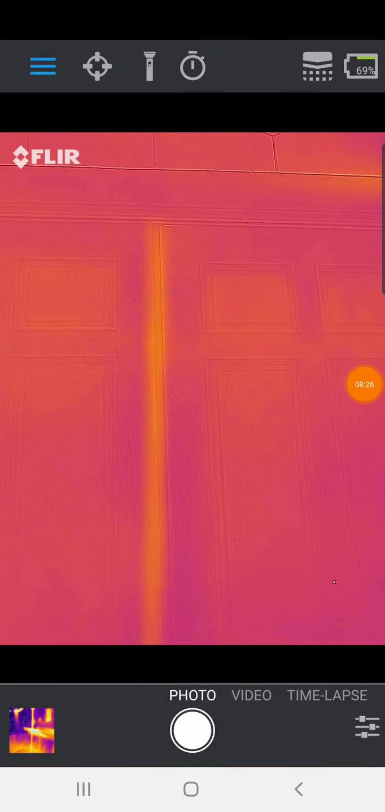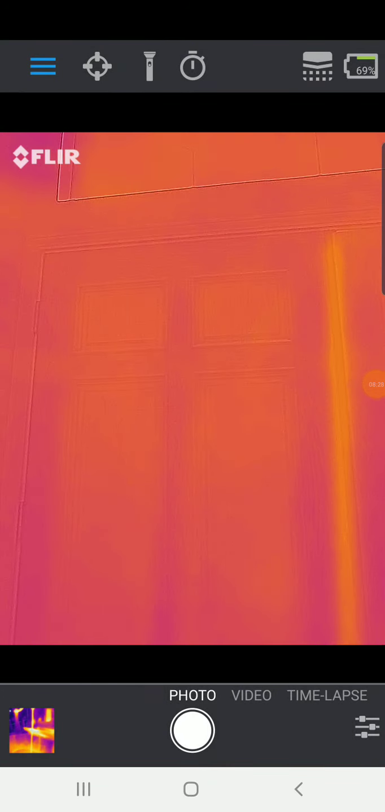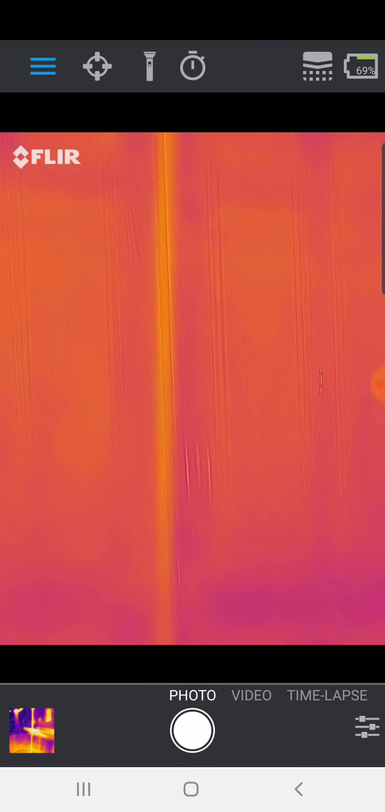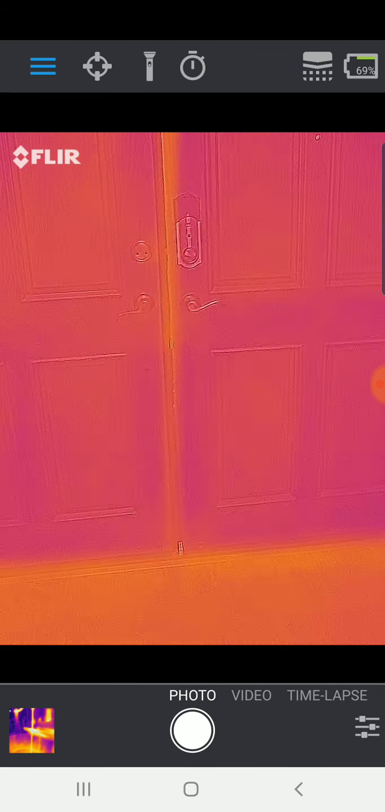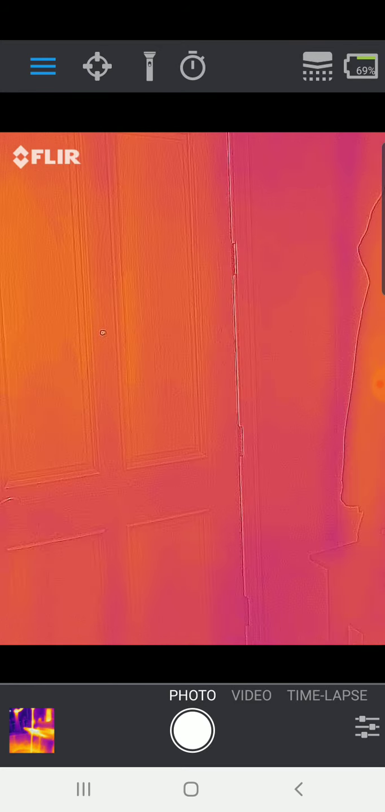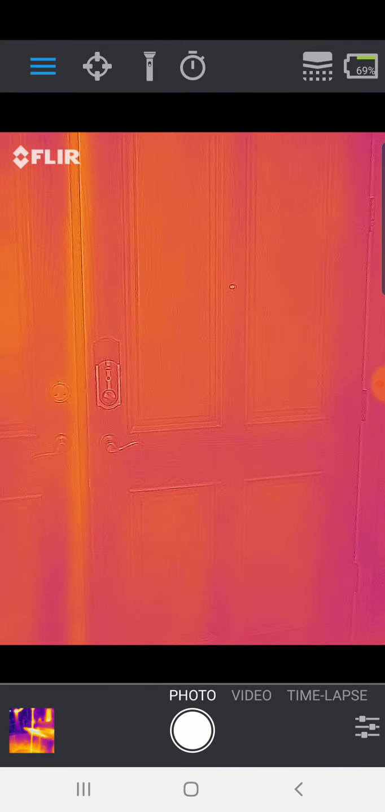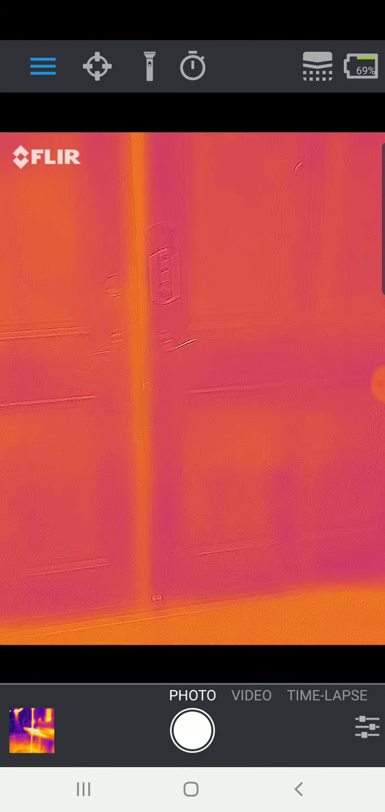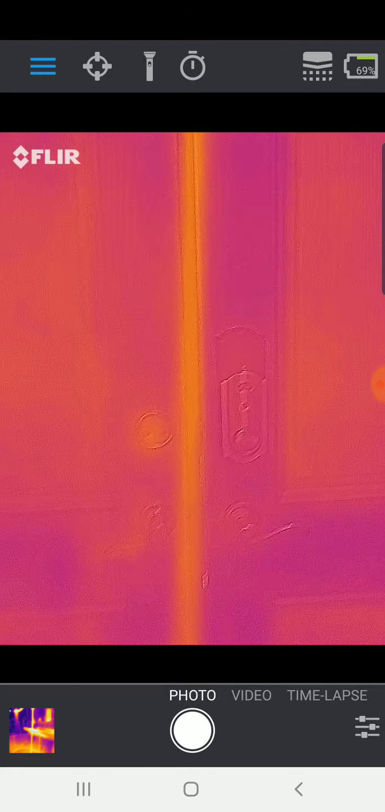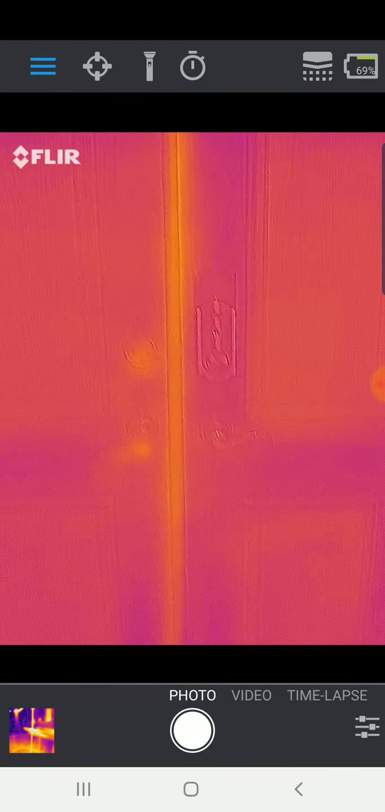Another great use for a thermal camera is to check for air leaks around your house, where you might be losing hot or cold air depending on the season. So these are some of my doors, and you can see the doors themselves are not terrible in terms of insulation. Definitely some heat flux through there. But the gap between the doors here, definitely, you're seeing some heat flowing in from the outside. It's a hot day out.